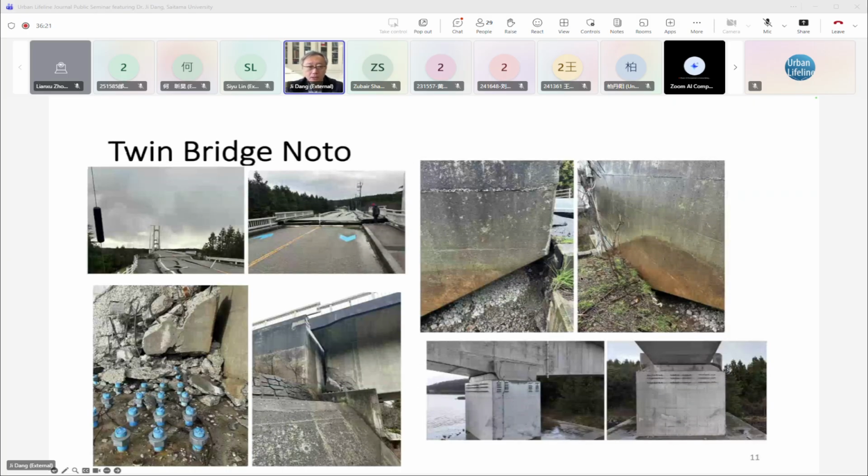For example, in the Twin Bridge Noto, which is a very large cable-stayed bridge, we can see at the end of the bridge there are two-span side span bridges, which are concrete box girders, and the end of the girder totally collapsed.